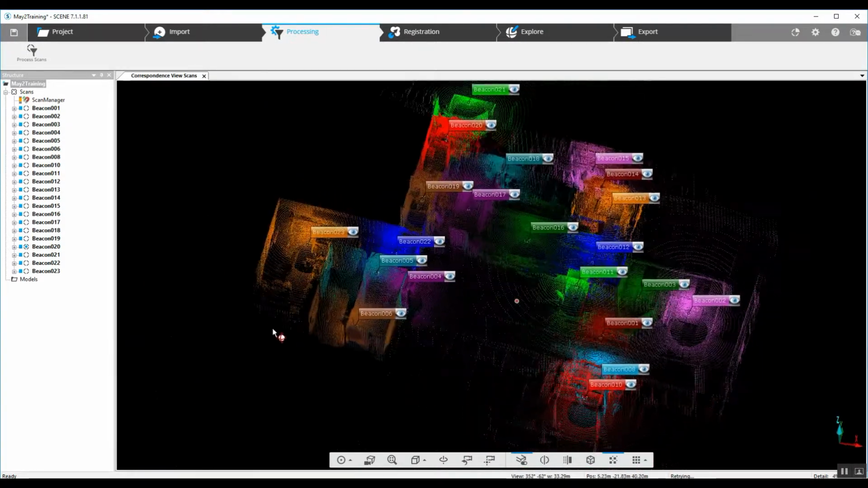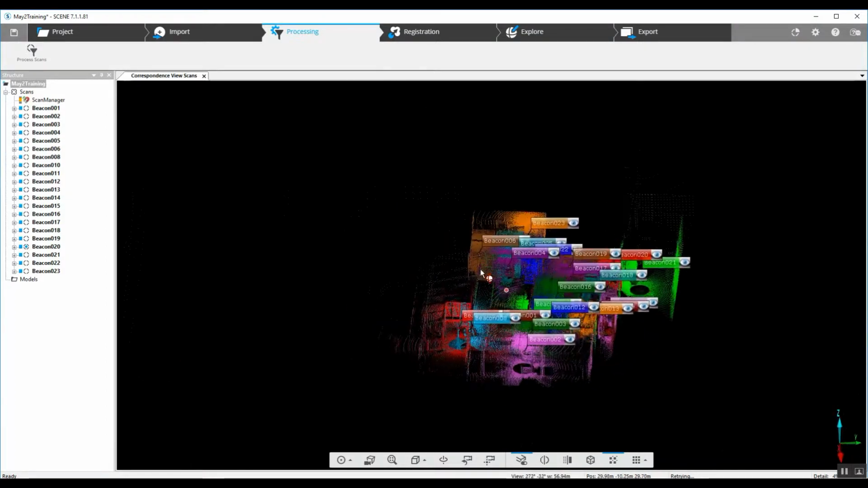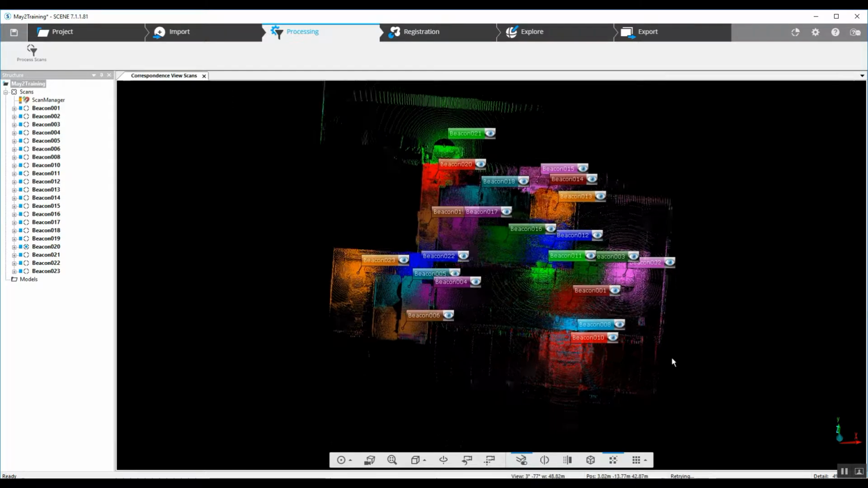And there is our correspondence view. You can see the structure itself looks correct. Full indoor registration, and you can track the scan progress by looking at the numbers on the scans in the point cloud screen. You've got the 001, then 002, 3, and then you can see where we've gone to the other side of the room for scan 4 and 5, working our way into 6.